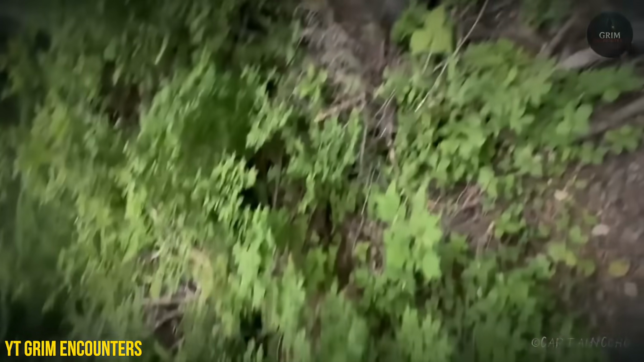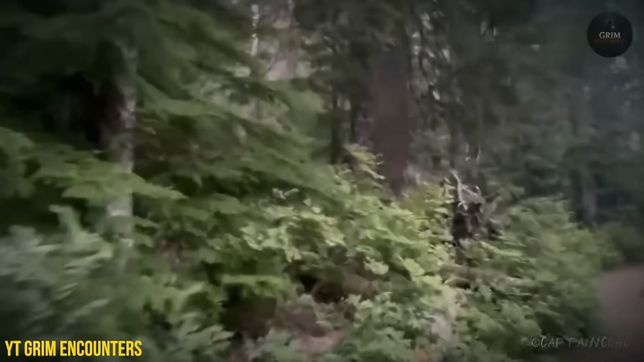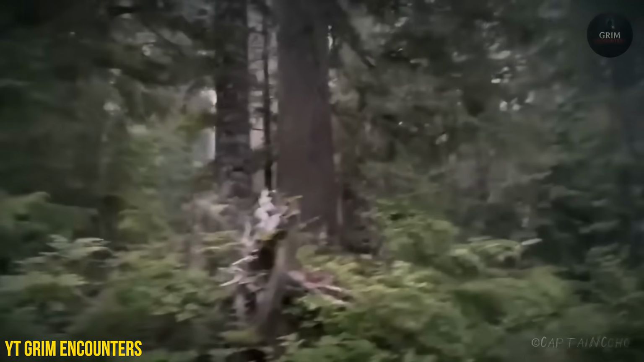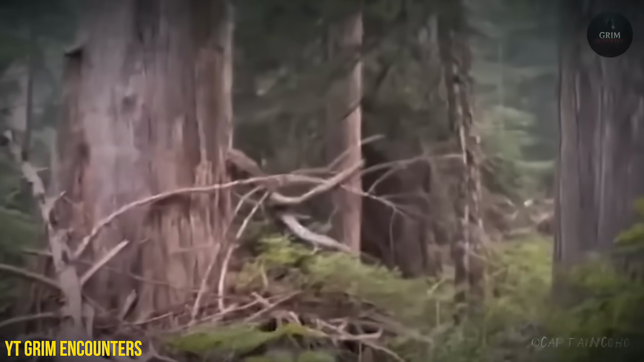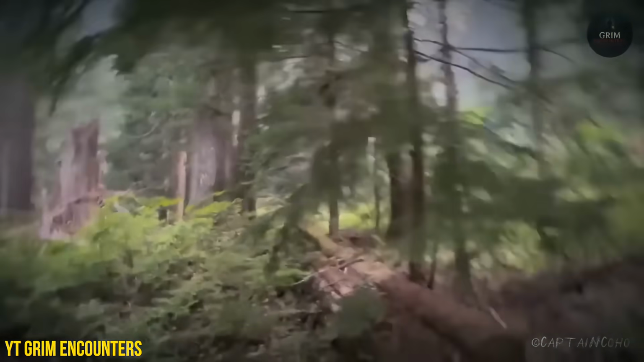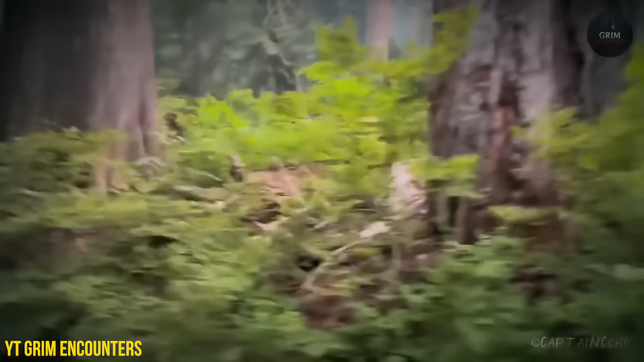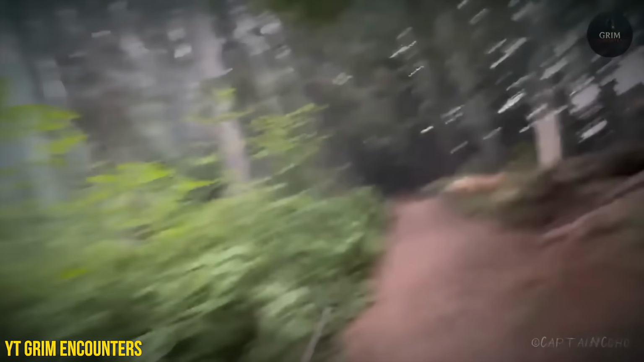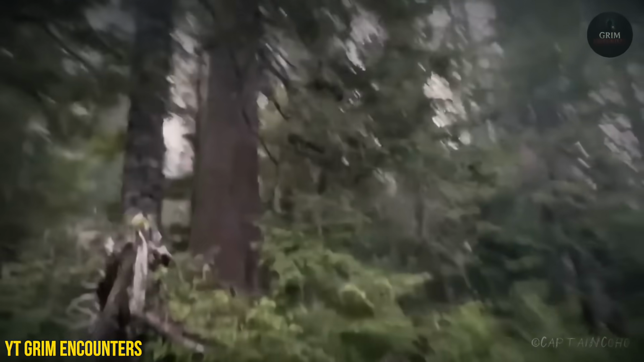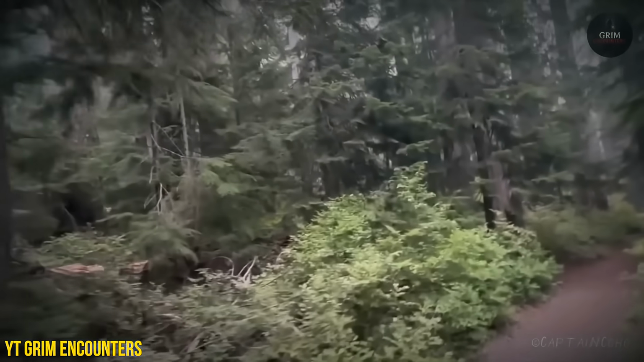What began as light rustling quickly turned into the sound of heavy rocks slamming into nearby trees. These weren't small stones either. They were large, forceful throws that landed with alarming precision. The weight of the rocks and how close they struck convinced him that whatever was out there was strong and intentionally doing this. His fear escalated as he described how narrowly some of them missed him. With no way to protect himself, he decided the only option was to leave.